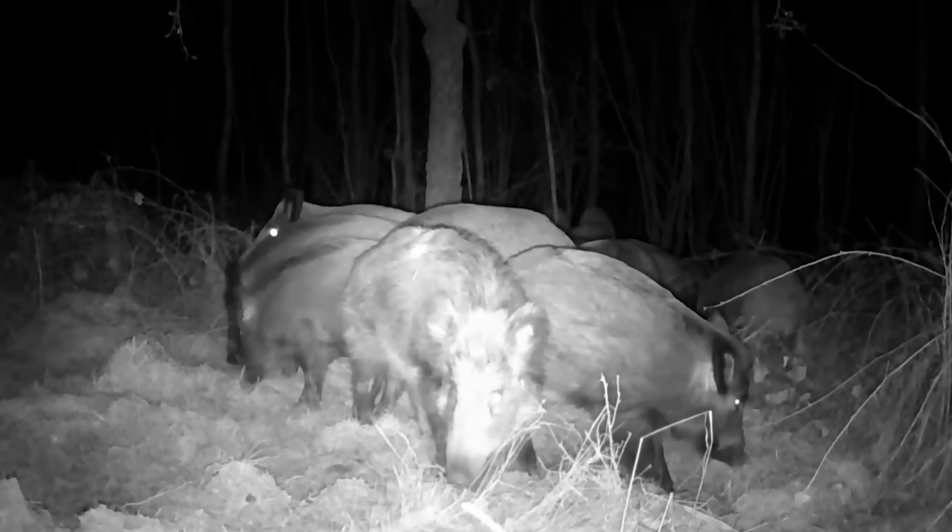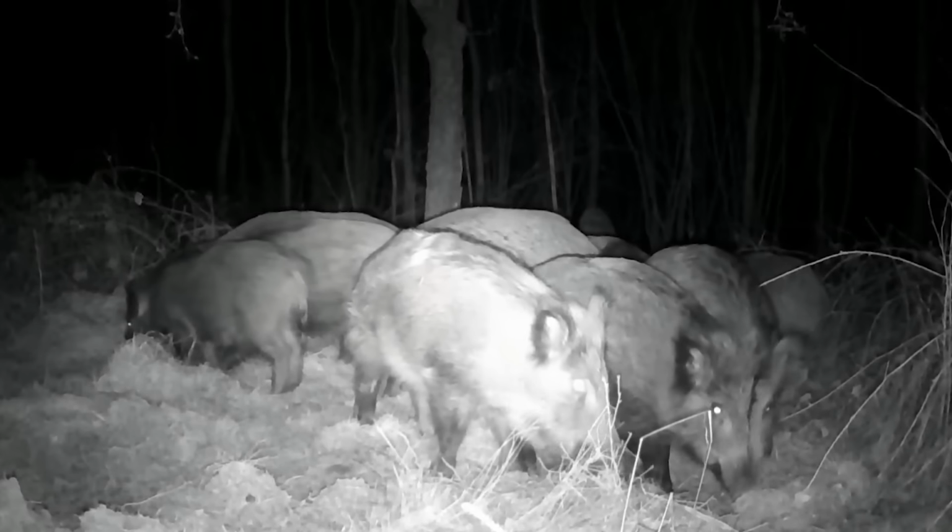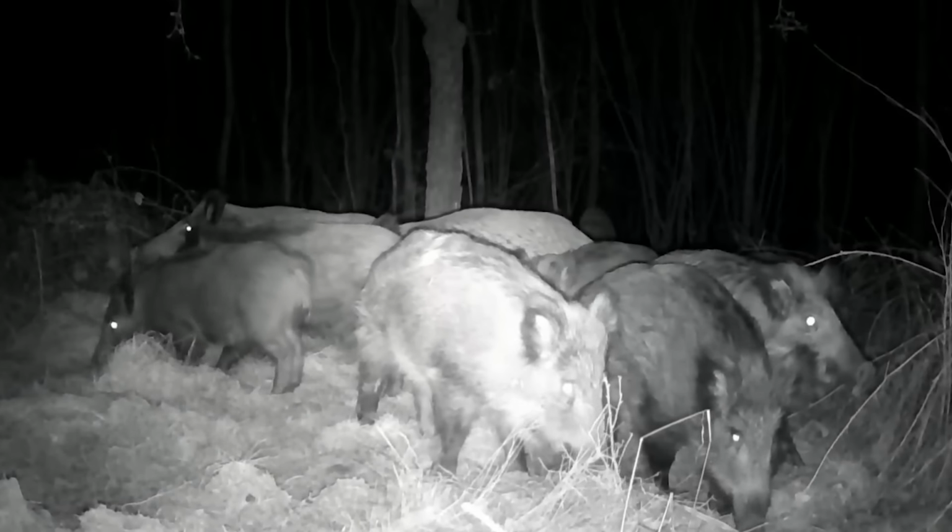So maybe the real question isn't whether flying thermal cameras over dark fields feels strange to watch. Maybe it's this. When the damage we've caused finally outpaces what our old methods can fix, are we willing to get uncomfortable with the solution?